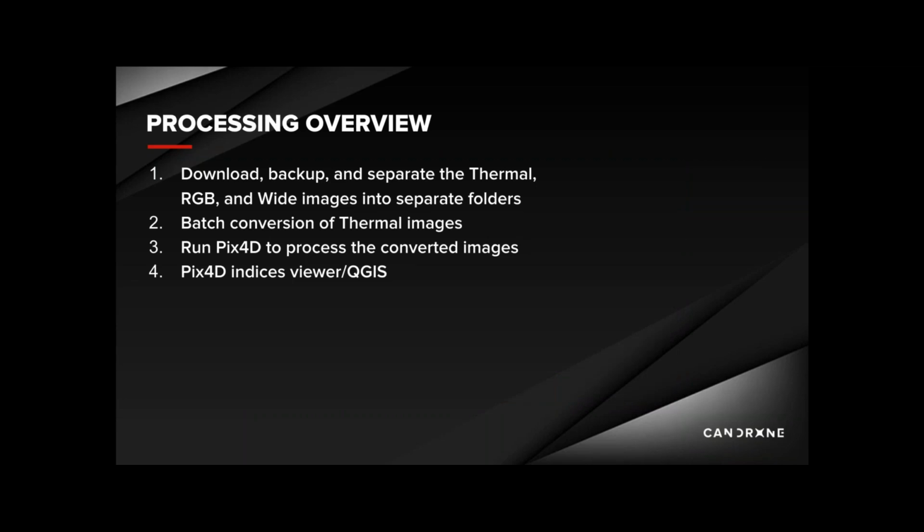Now I'm just going to take you through the steps needed to create a radiometric map. First, download and back up your images. Then, to keep things organized, separate out the thermal images into a separate folder, and the wide images can be parsed out into their own folder. Secondly, the batch conversion of the thermal images is needed. Then we will go over the steps to take in Pix4D so we can stitch the images together, and lastly create the outputs.